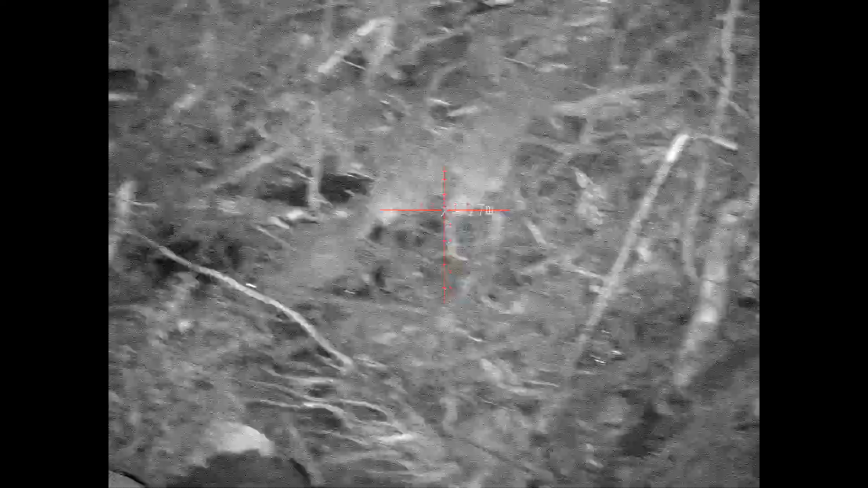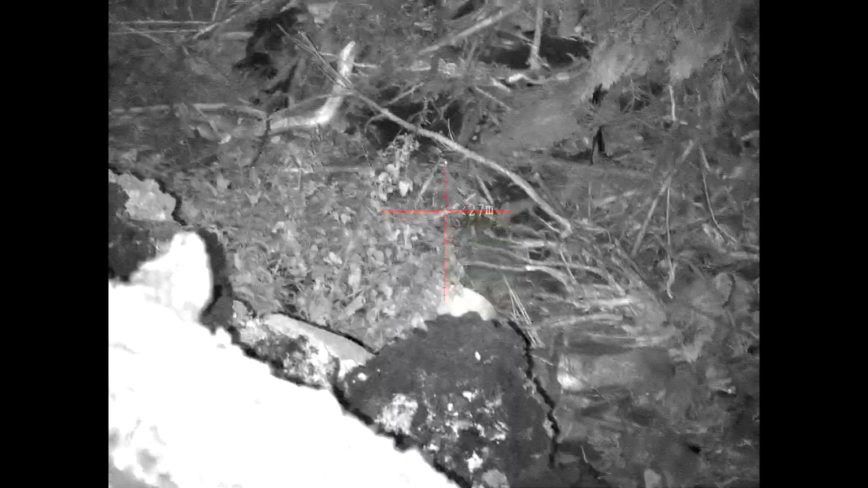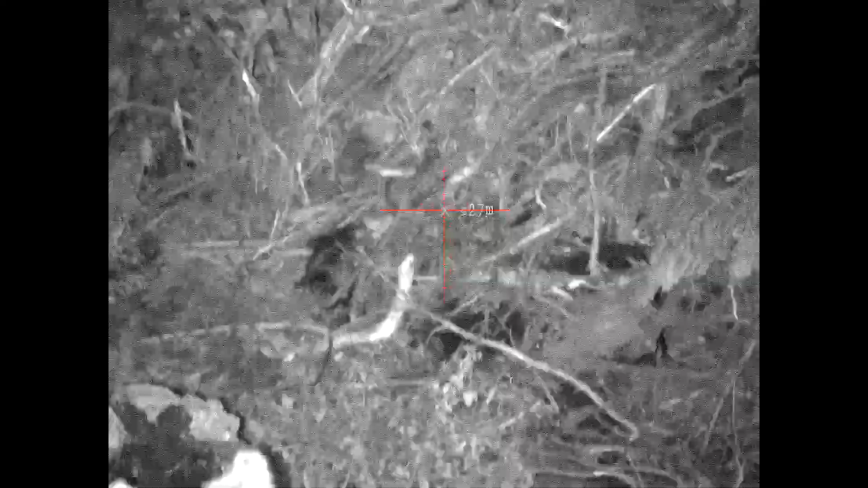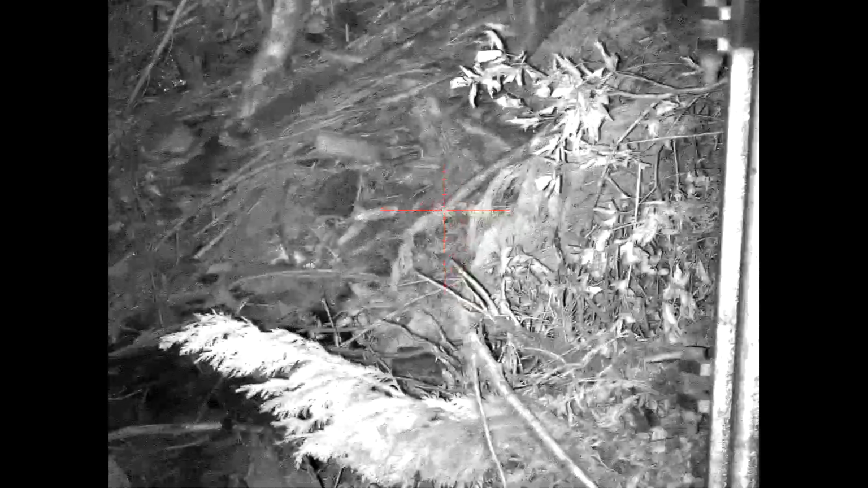And the rat's sitting looking at me, but its head is... Got it there? Its head was obscured by a twig. I'm glad I bought the air bottle and a full tin of pellets, because I think I'm going to need it here.